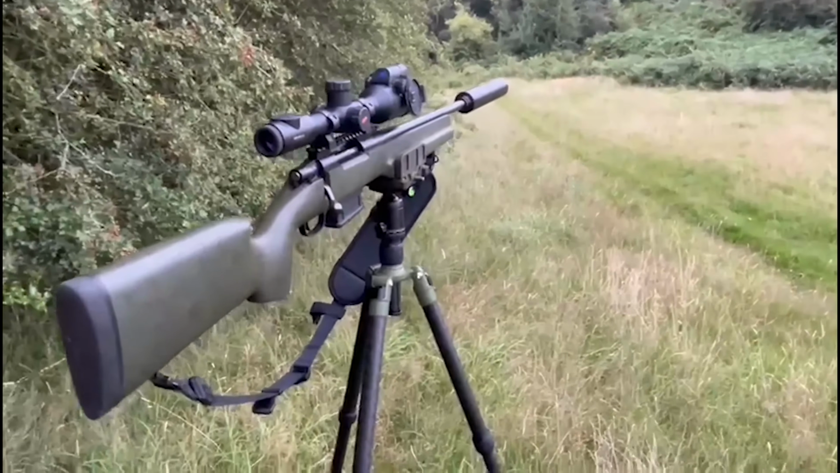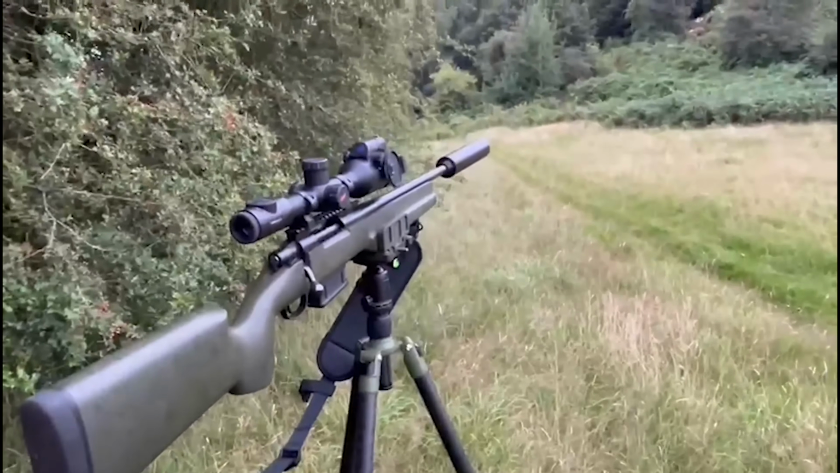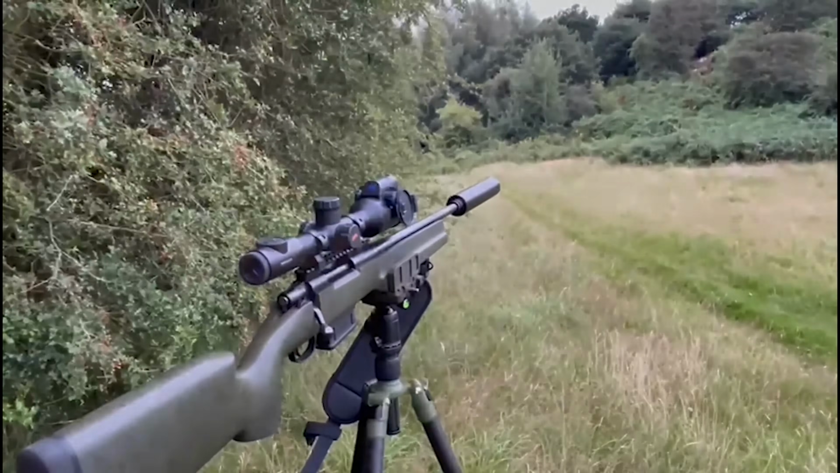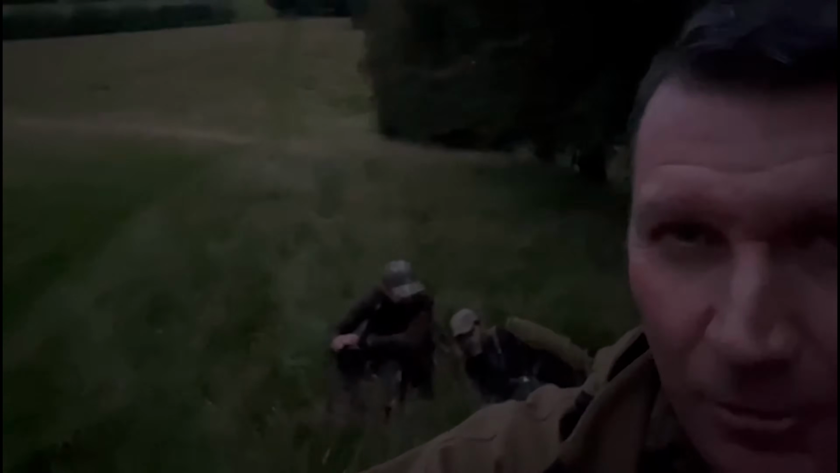The CT1 Recon sticks, solid as a rock, and the Thermion DUO. So it's 10 to 9, just approaching 9 o'clock. 308 in the sticks. Young Thomas ready with his Zeiss to record.